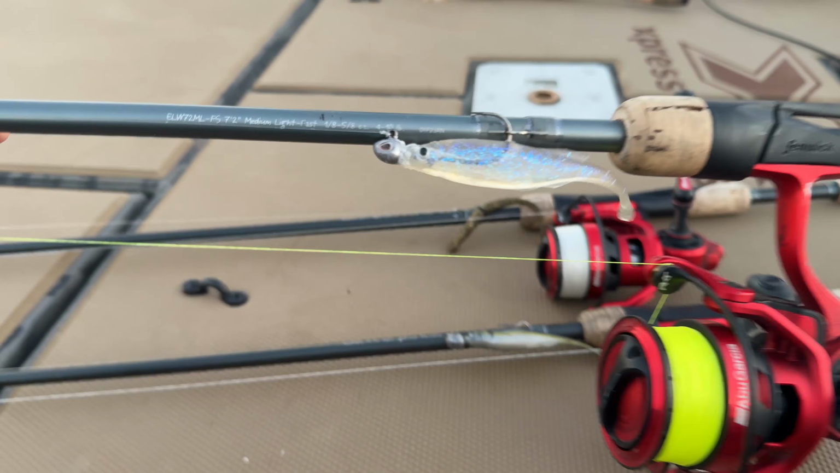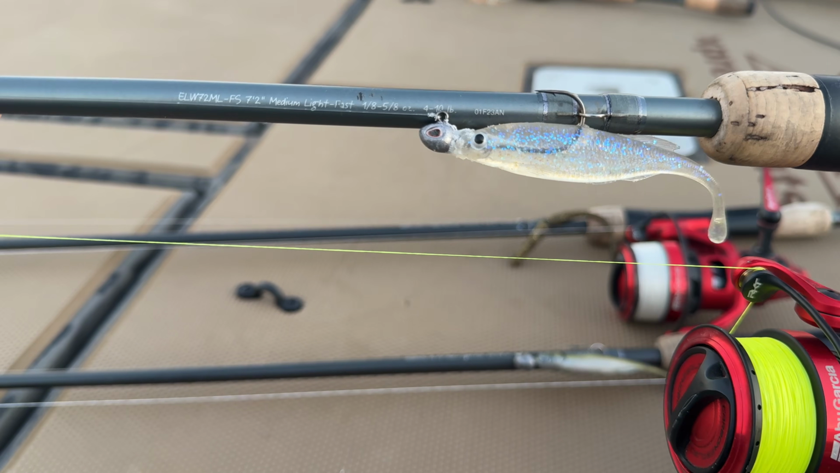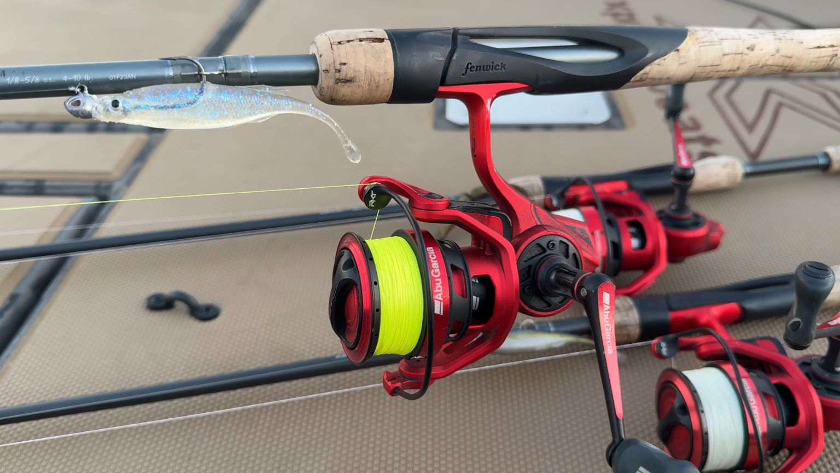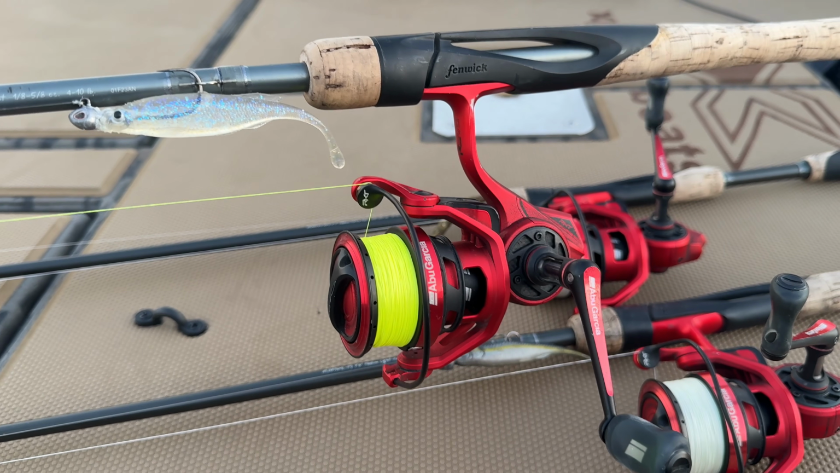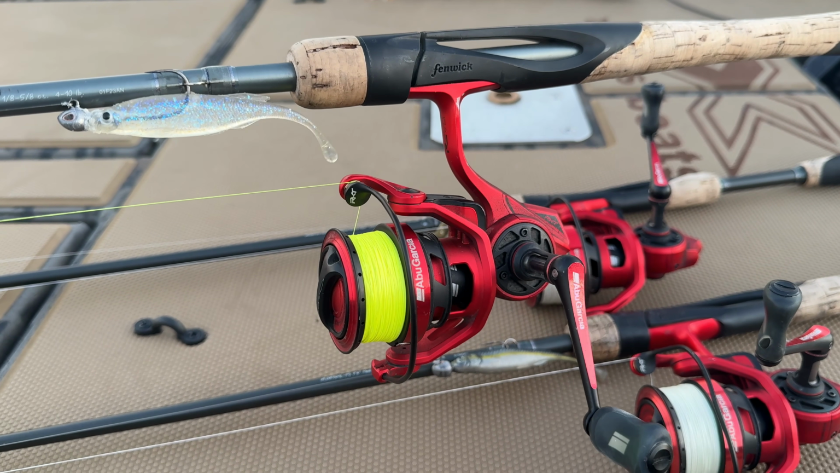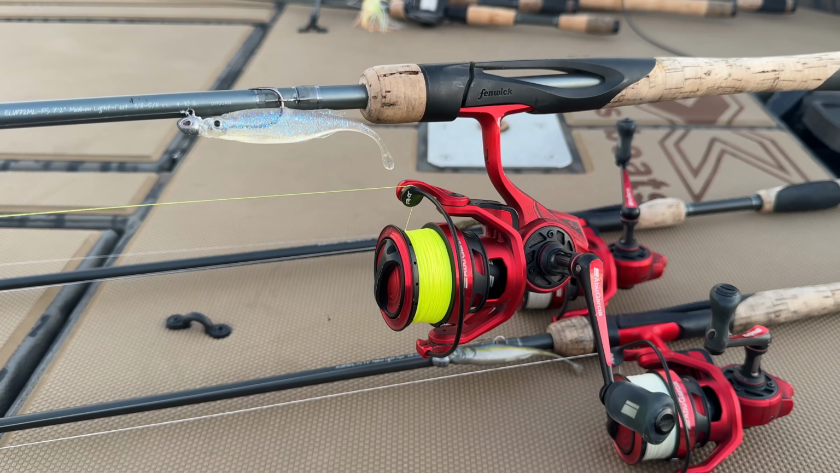I was using it on the 7'2" medium light fast action Fenwick Elite. Then I was using 8-pound test of that new Berkeley Sonar braided line. It's super smooth, super slim. It actually sinks better, it gets down a little better, and it casts those light baits really well.